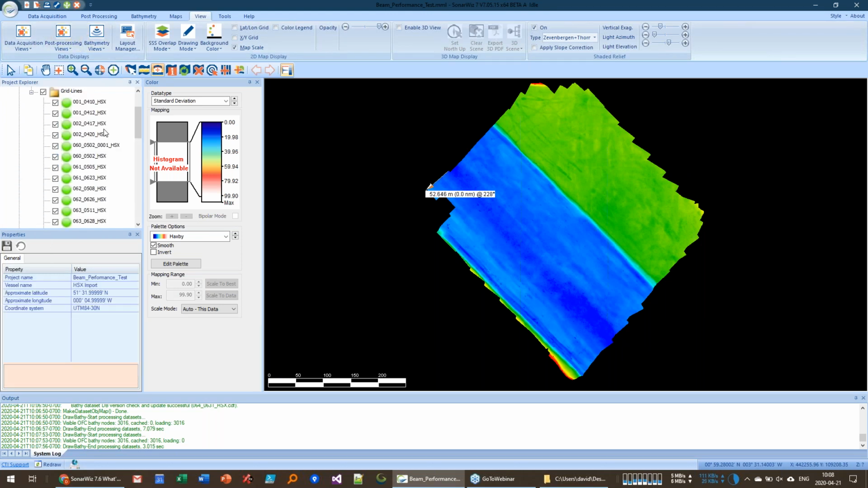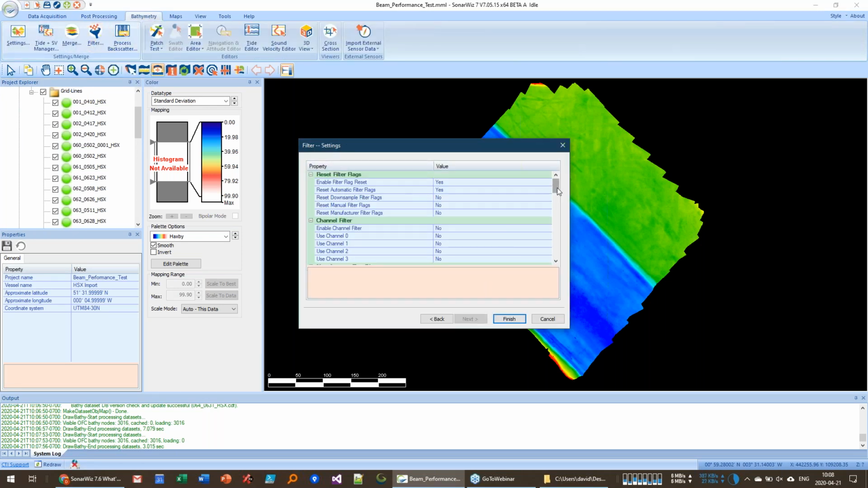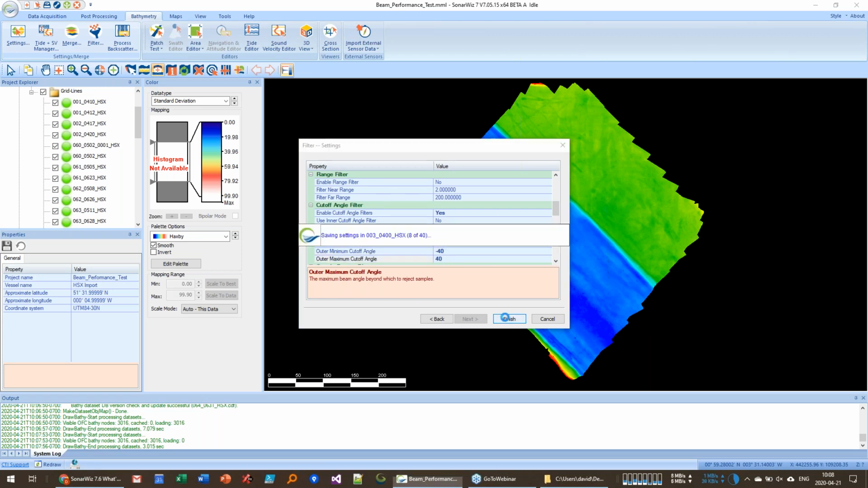So we'll take our grid lines here, go to bathymetry and go to filter. And I'm going to trim all of this data to about 40 degrees, so plus or minus 40 degrees. That eliminates all the outer beams where most of the noise is. So use an outer cutoff angle, and let's say from minus 40 to plus 40, and we'll filter that.